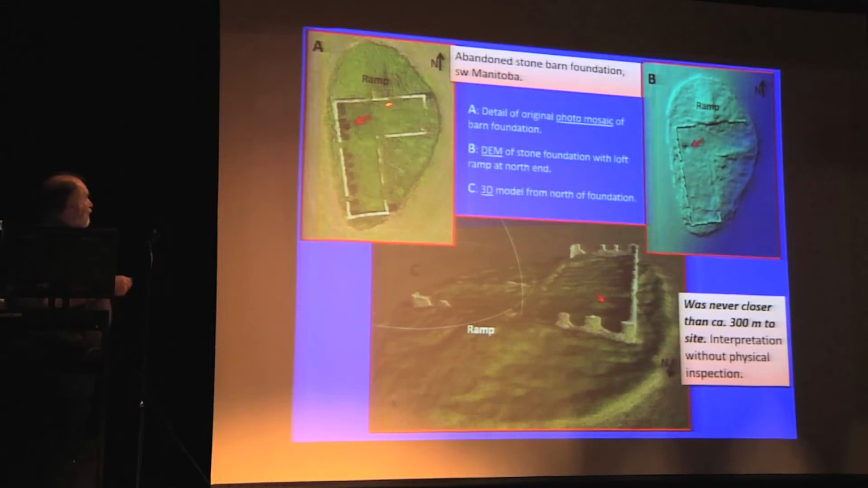And this is what the product looks like. That's what the mosaic looks like. This is what the elevation model looks like, with those obvious features being detected quite nicely. And this is the, I'm such a nerd, 3D model that can be rotated and spun and zoomed in or zoomed out. All of that interpretation is possible from a distance.